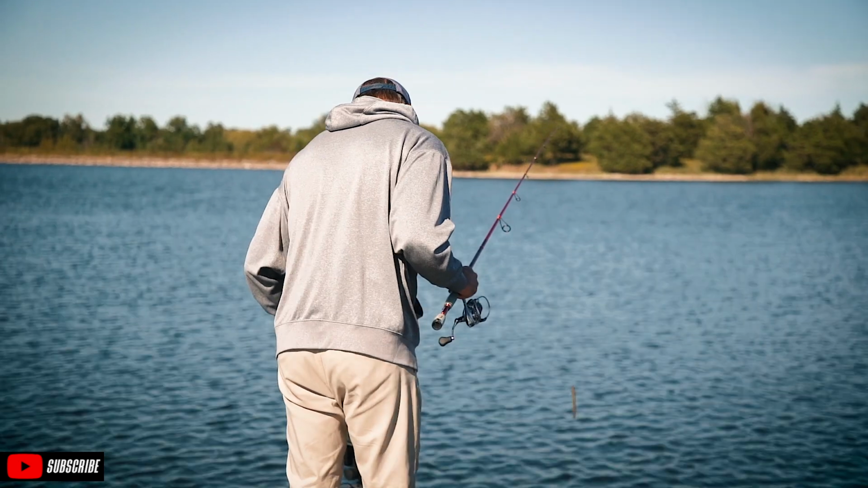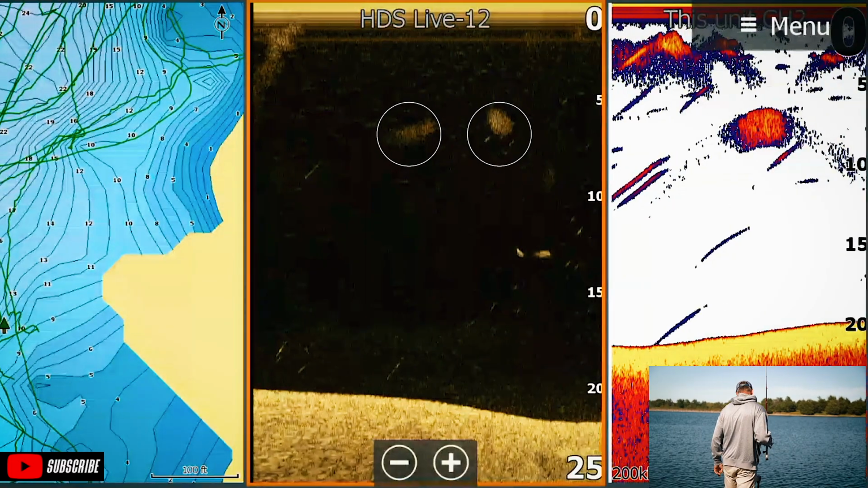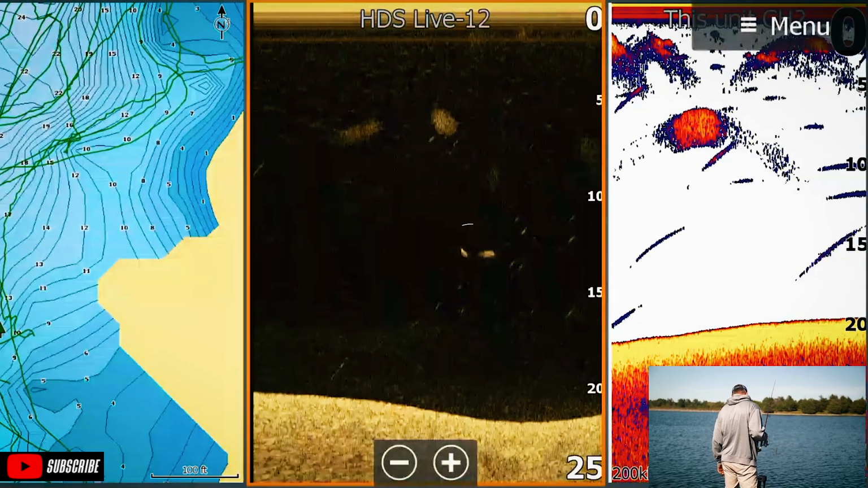Prime example of some shad right there. You can just see those shad. There's two small groups of shad. A bunch more right up at the surface. A couple fish underneath them.